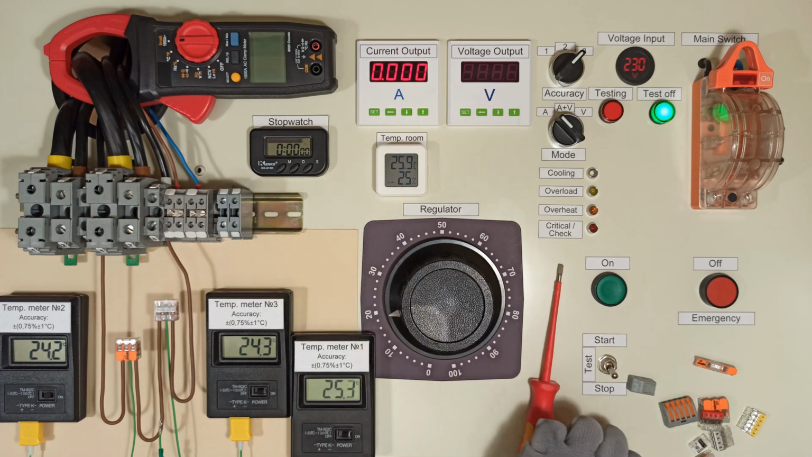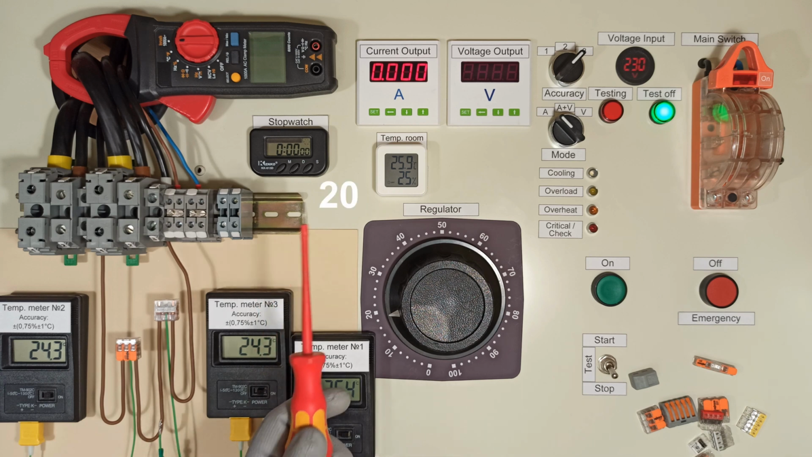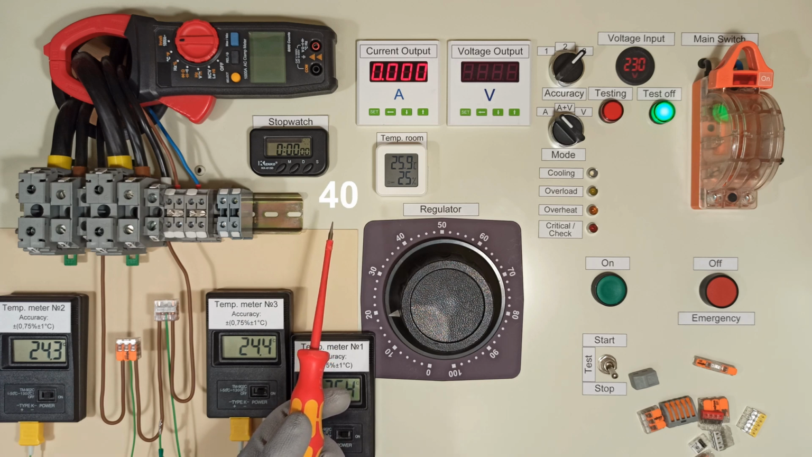In this test, I aim to determine the maximum temperatures Wago and wire will reach at prolonged currents of 20, 25, 32 and 40 amps.